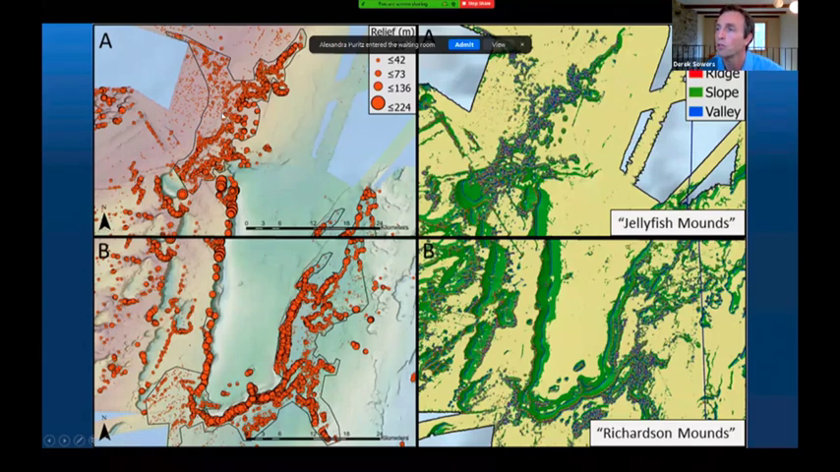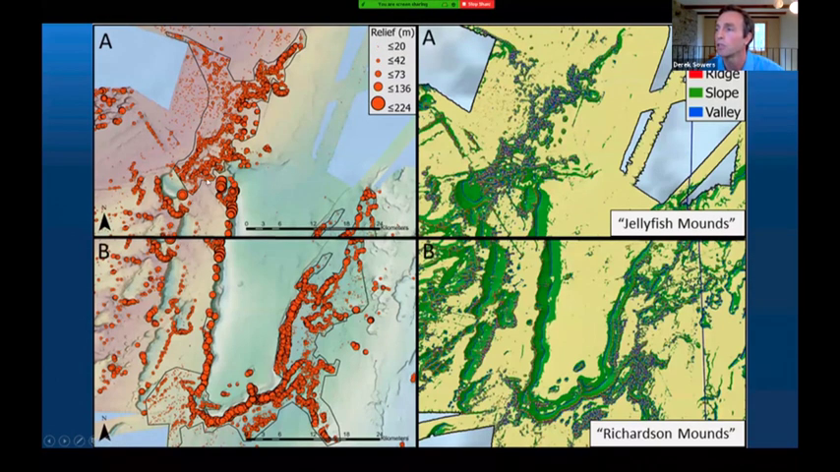So this provides a quick visual. Each one of these red dots is a coral mound, and the bigger the dot, the taller the mound. On the right is the same area, so area A, and this is just the landform classification of that same region.